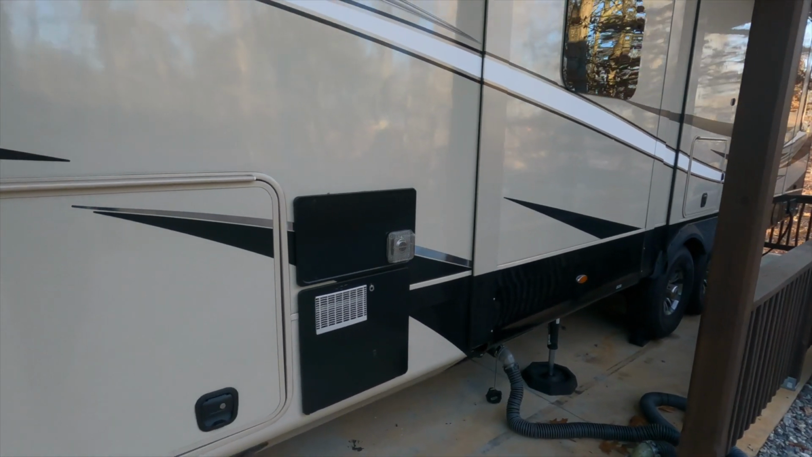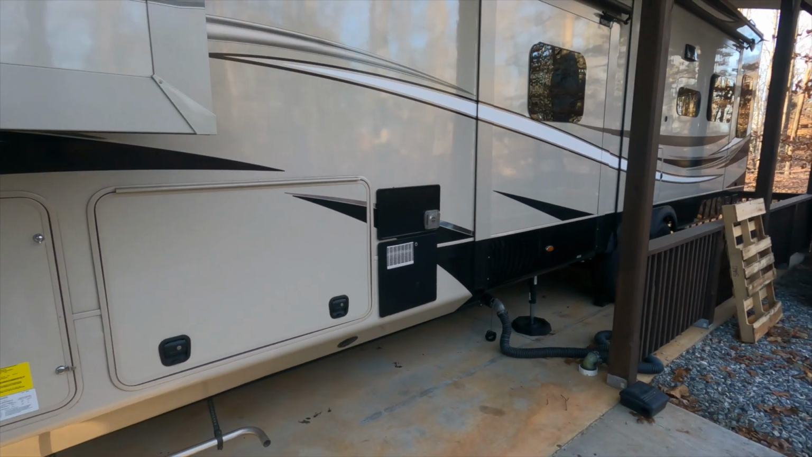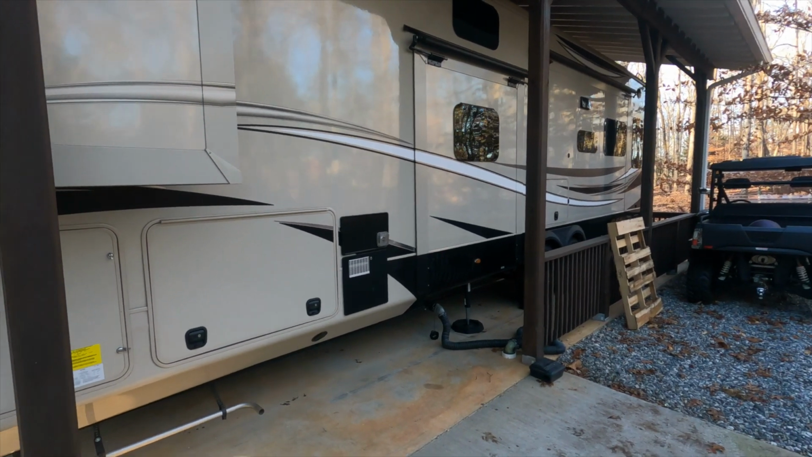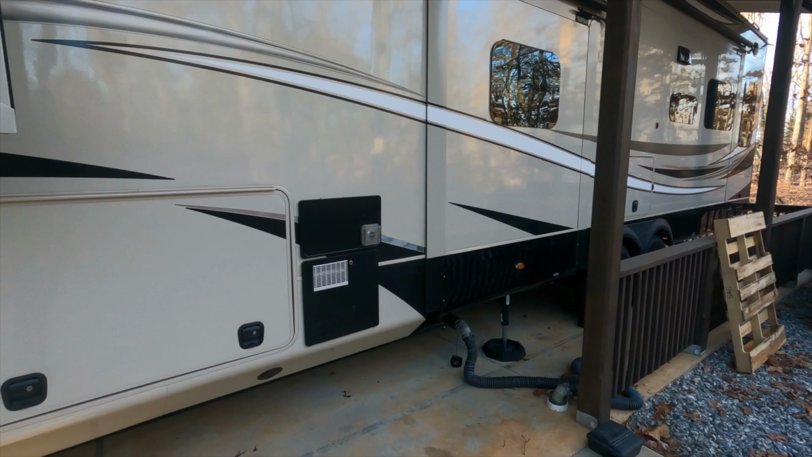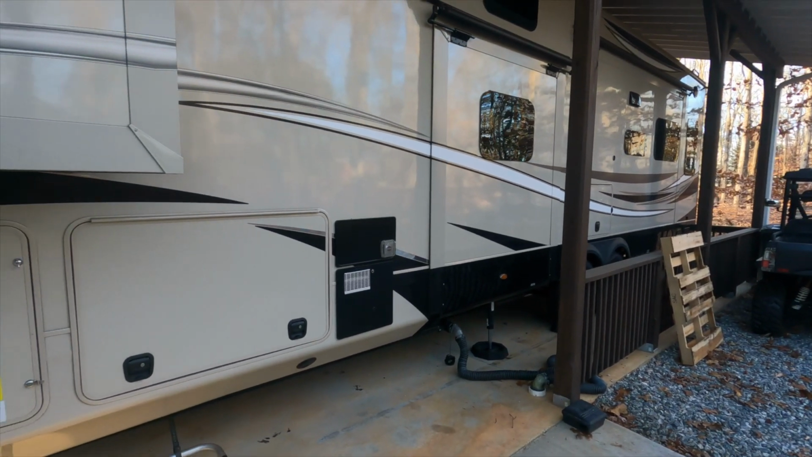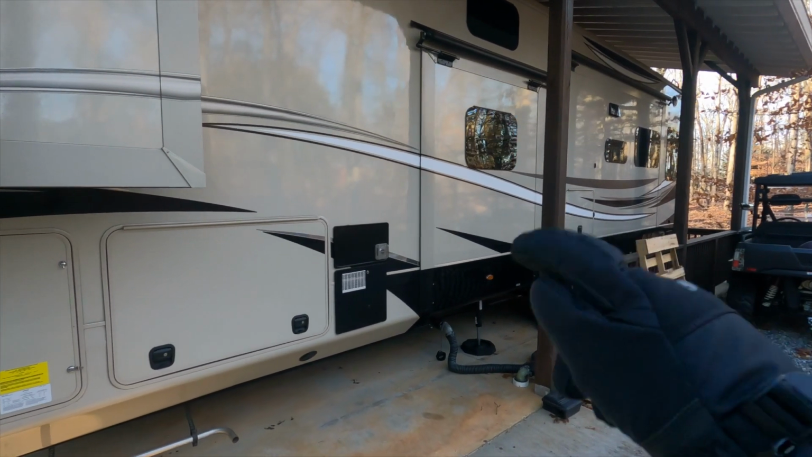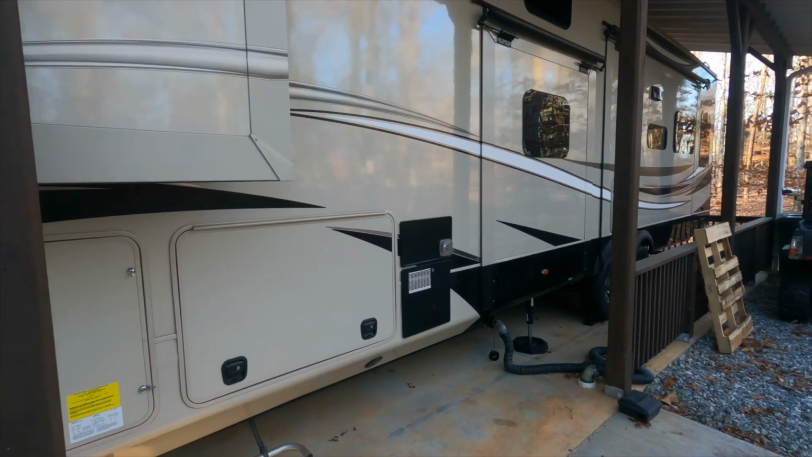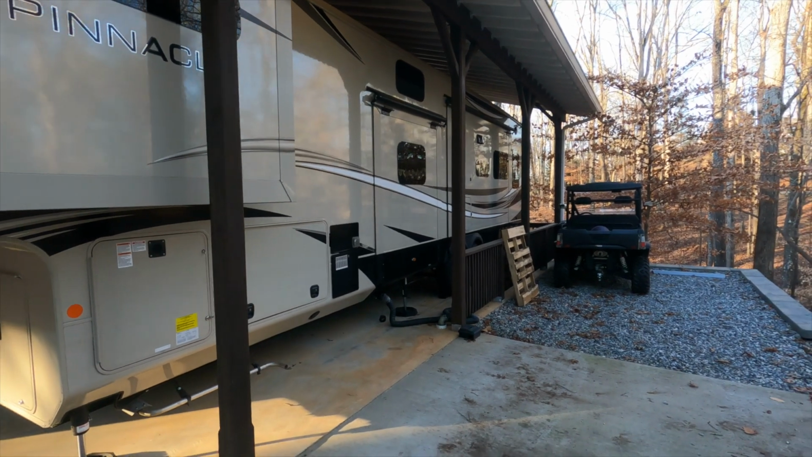RVers aren't running the propane furnace all the time because it's expensive. It's not cost effective. So we run electric heat, right? We run the electric fireplace that we have in our living rooms in the RV. We run some space heaters, maybe portable ones. But oftentimes those electric sources of heat aren't dumping that hot air into the most vulnerable sections of your RV, such as your underbelly. That's why things start to freeze up, even though you're living comfortably, perhaps, in a 60 to 65